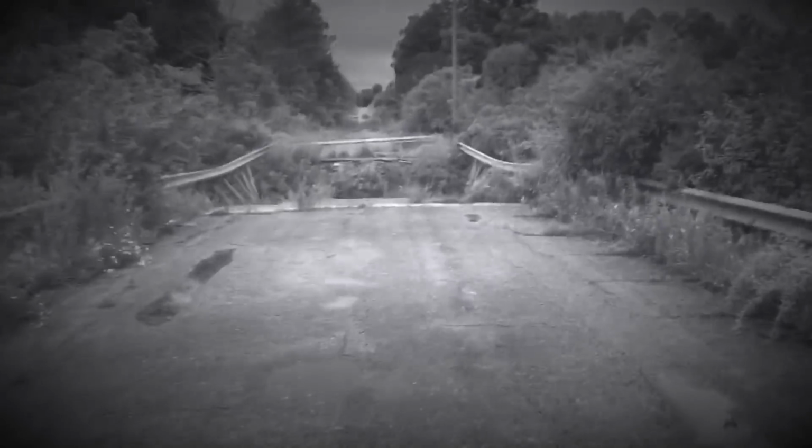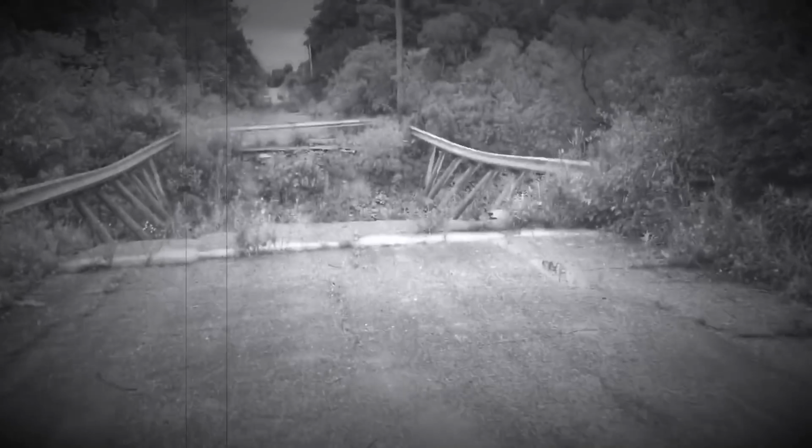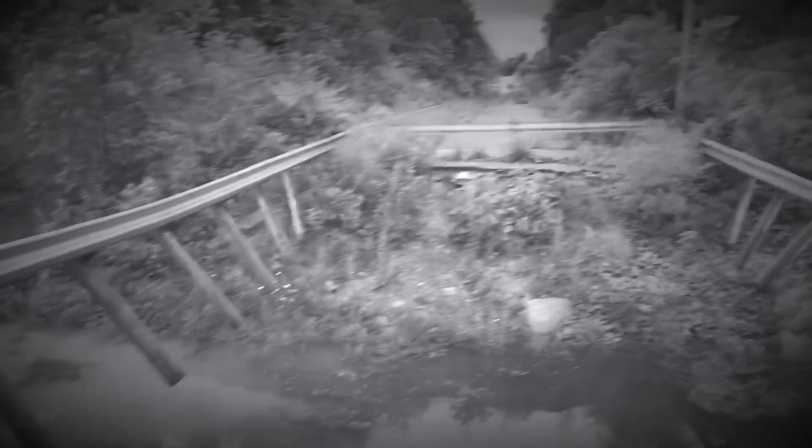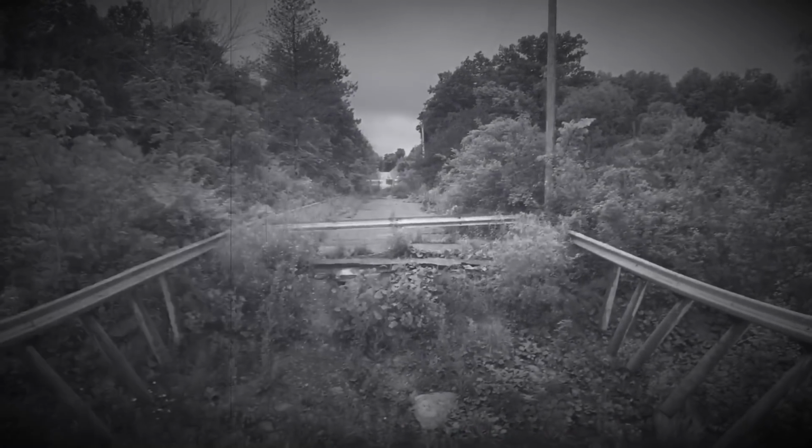I want to take a look at this anyway. Wow. Man, is it really washed out. I'll be damned. There's the continuance of the road on the other side of the lake here.